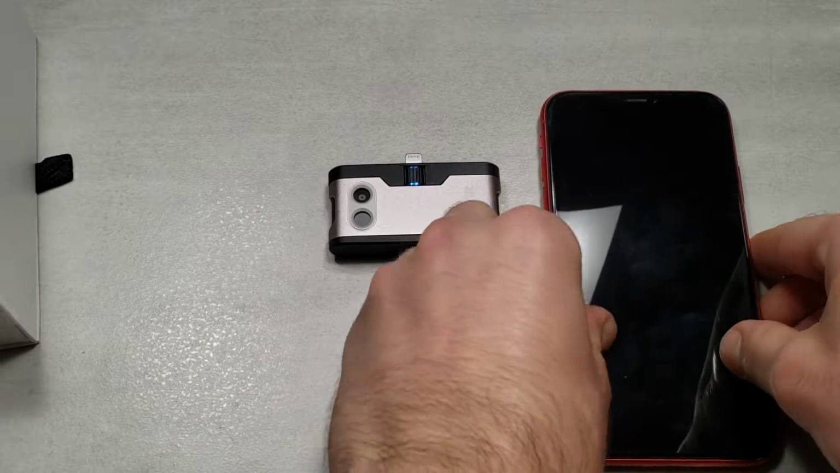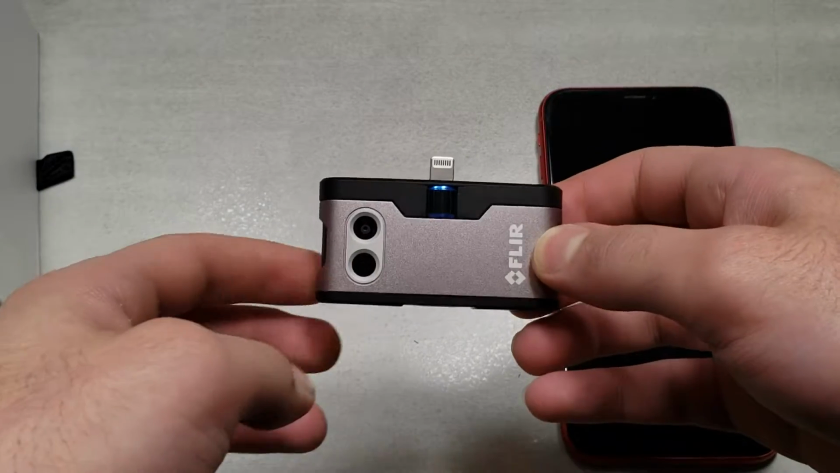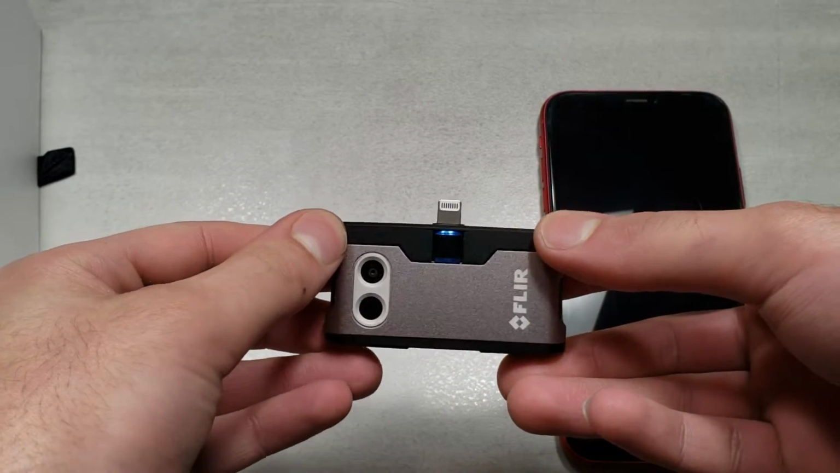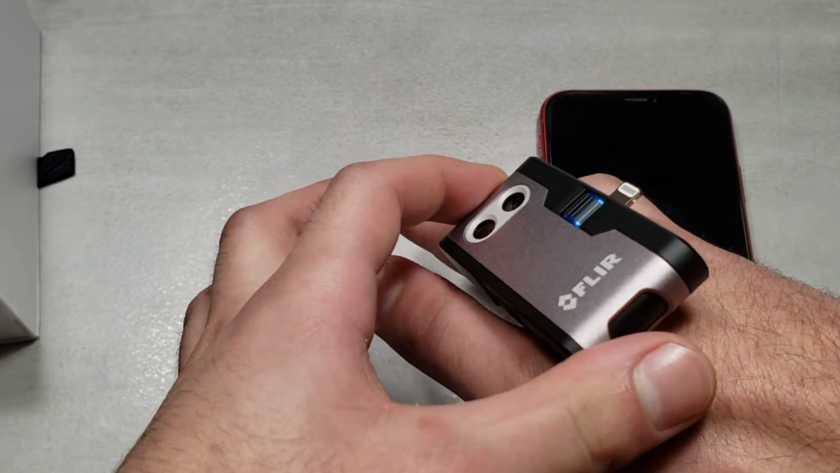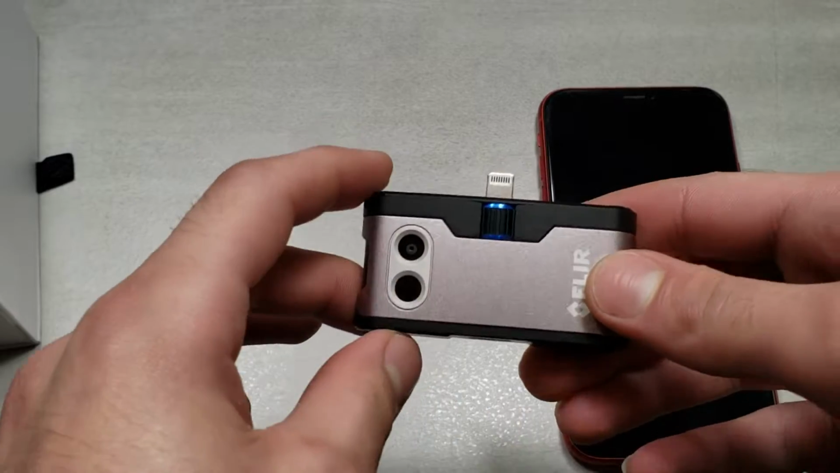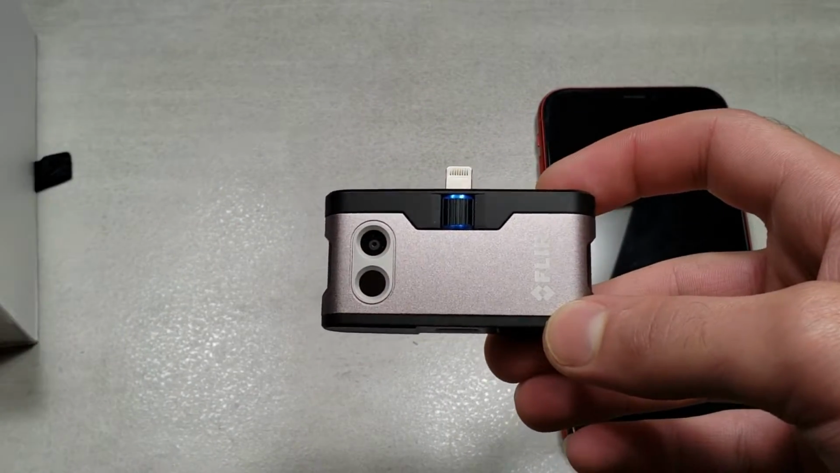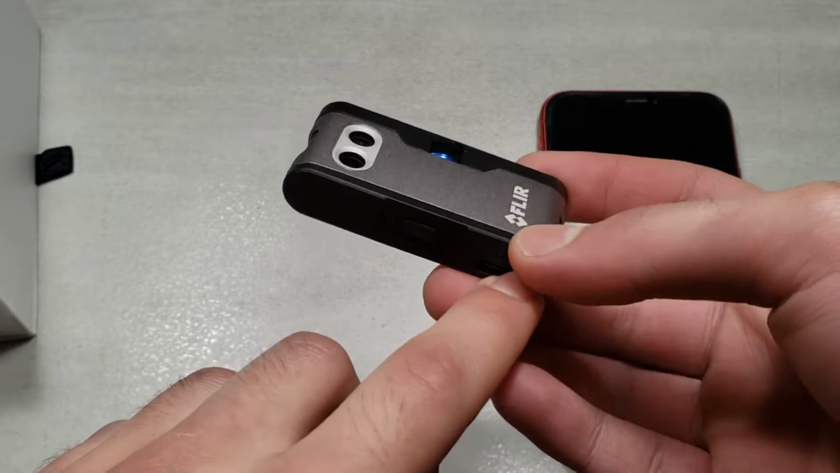Okay, so it has been approximately 40 or 45 minutes that I've been charging this, and it seems obvious that the battery was low because it did get quite warm when I was charging it. It does suggest using a 1 amp power supply to charge it. Now I'm not sure whether it has a built-in regulator or not.